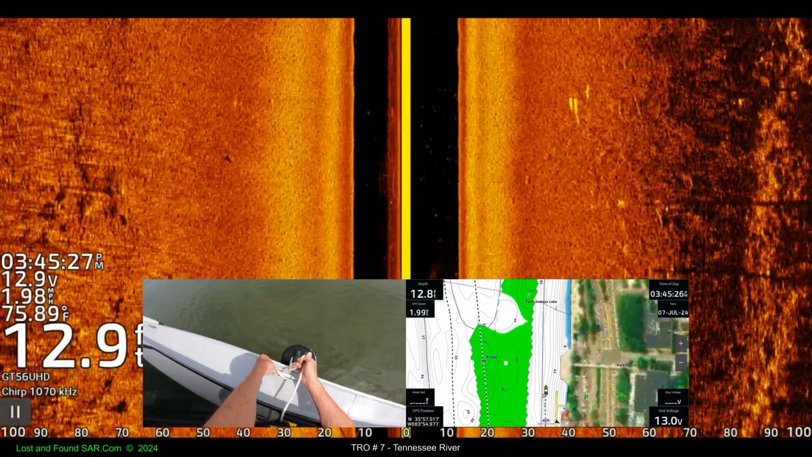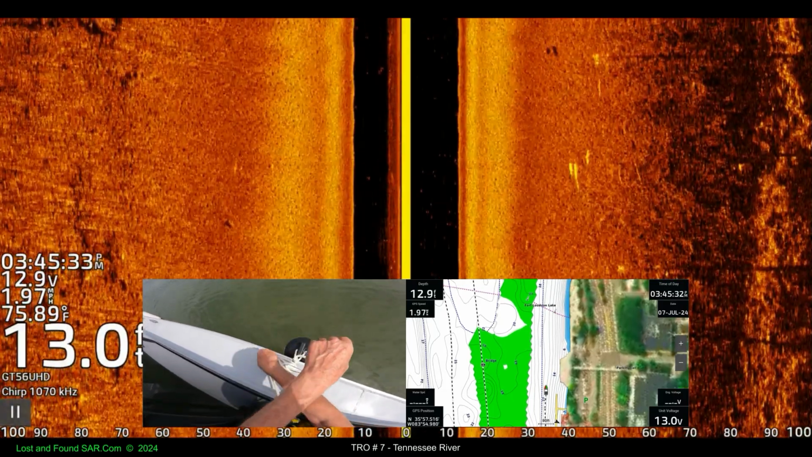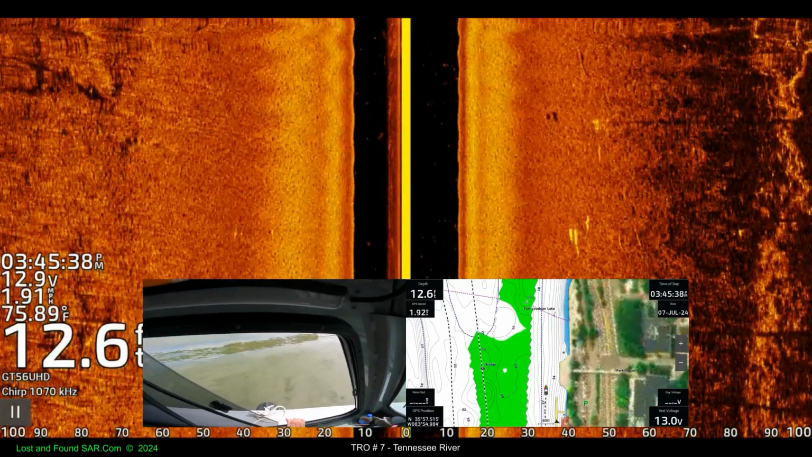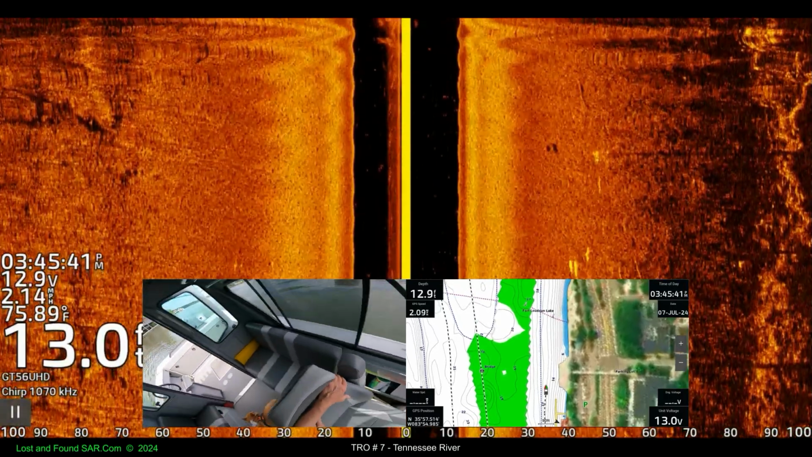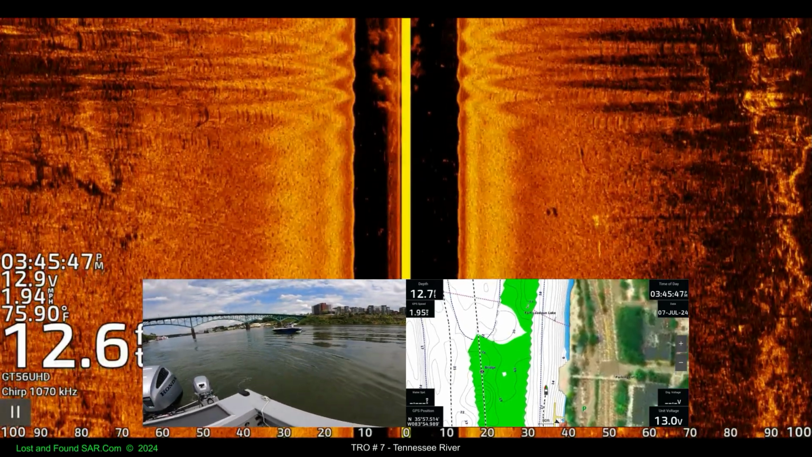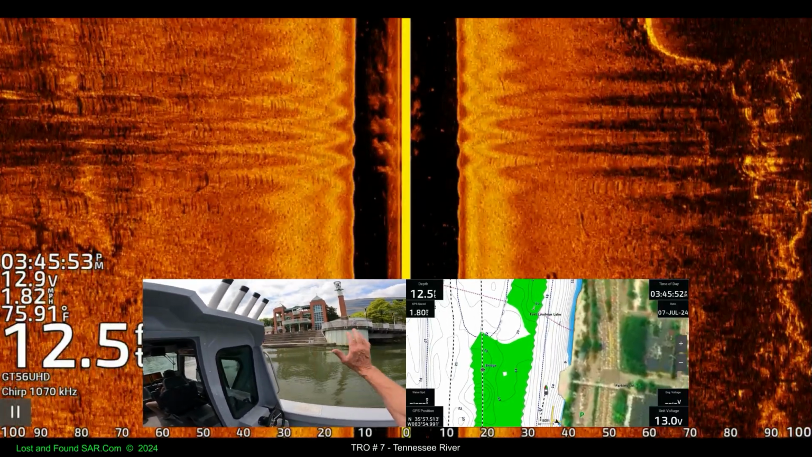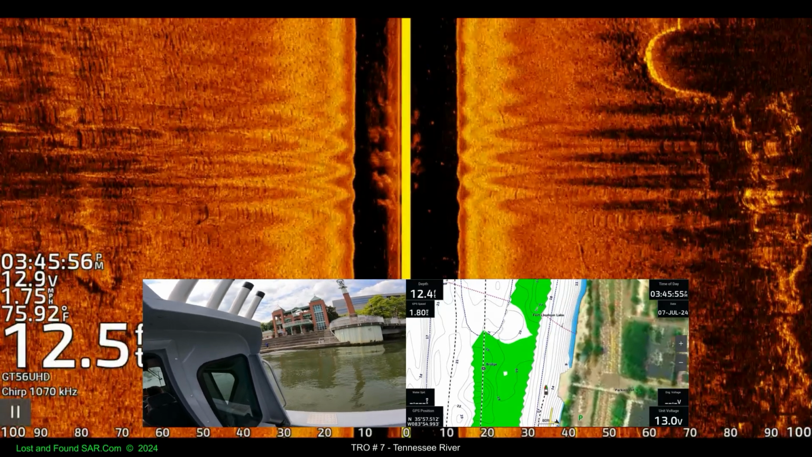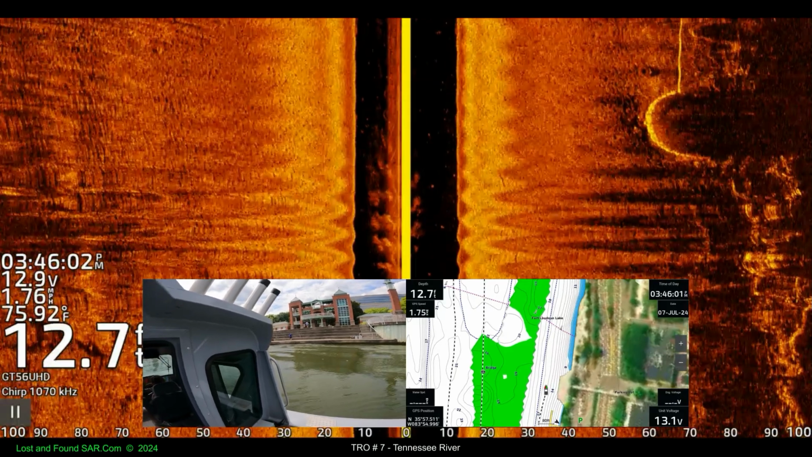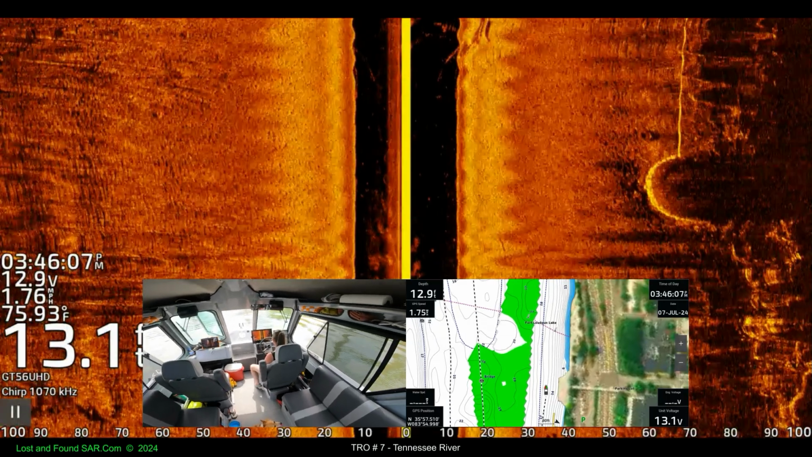Hmm? I got a puppy dog in there. You got a what? A puppy dog in their boat. Standing up front. Yeah. Oh boy. Hi. It's definitely an up and down. You ready, Skitty?